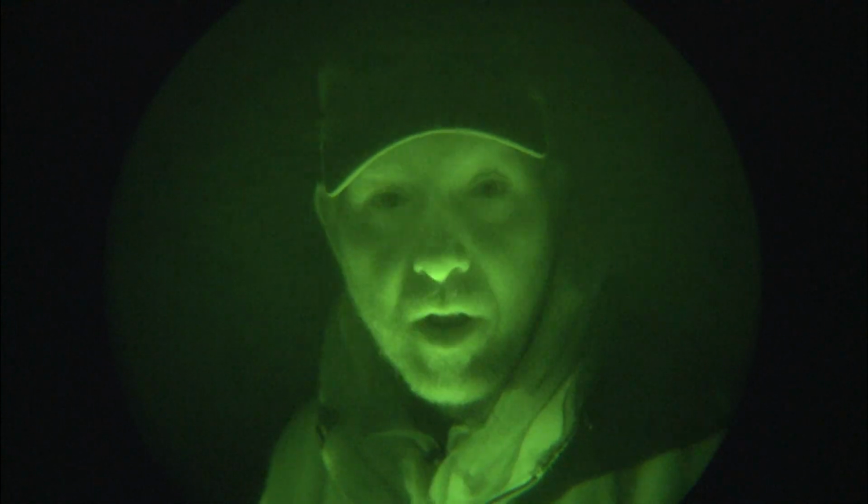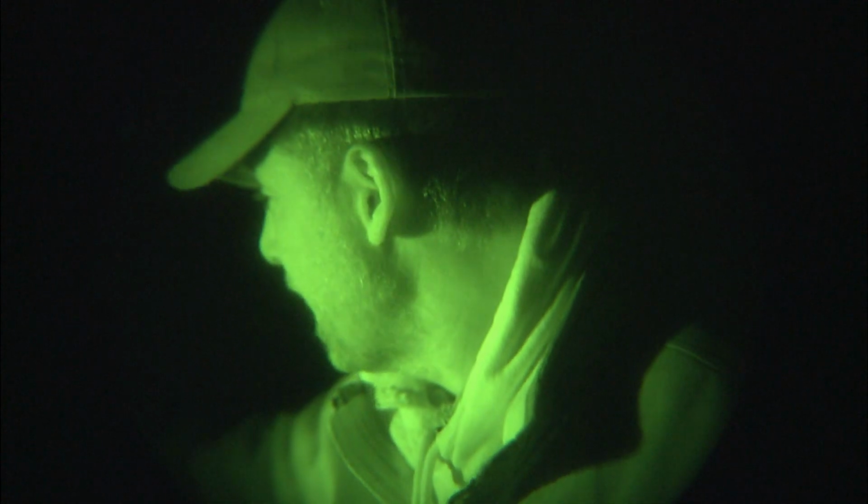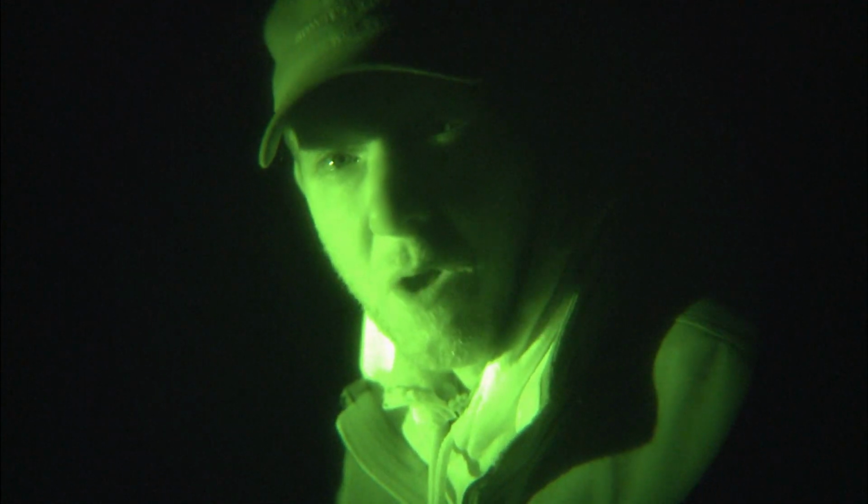I'm gonna go ahead and set up the call in front of us here. We've got a juniper bush, kind of break our outline up even though it's dark and we can't see anything. I just feel more comfortable having some backdrop. I'm gonna go ahead and put this call out here pretty close, only about 20 yards.